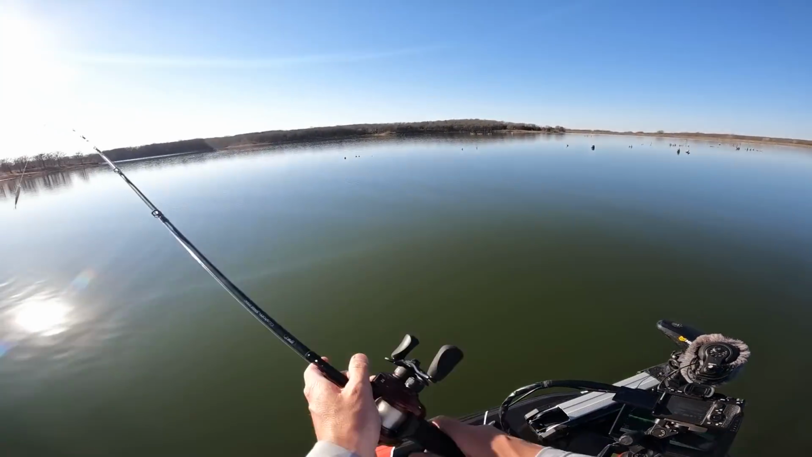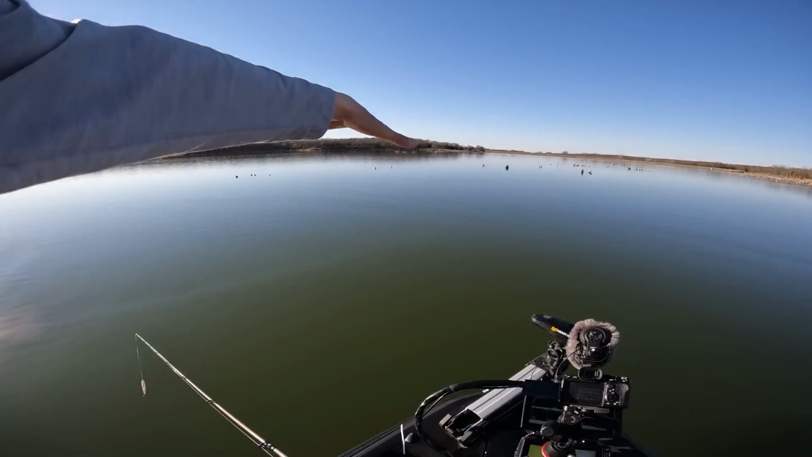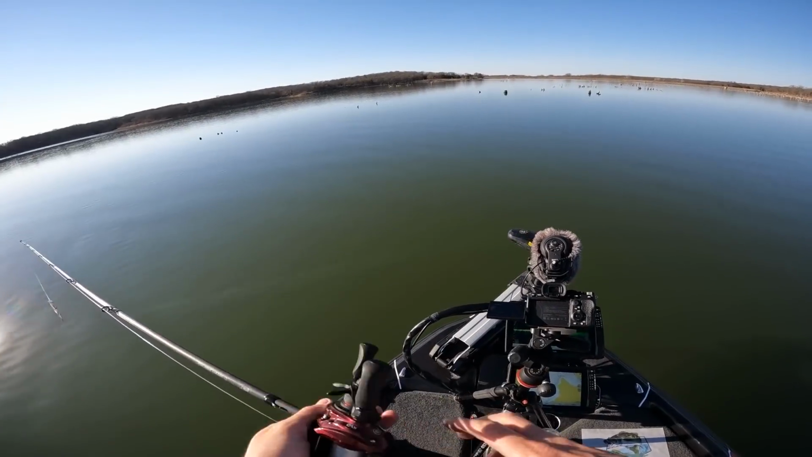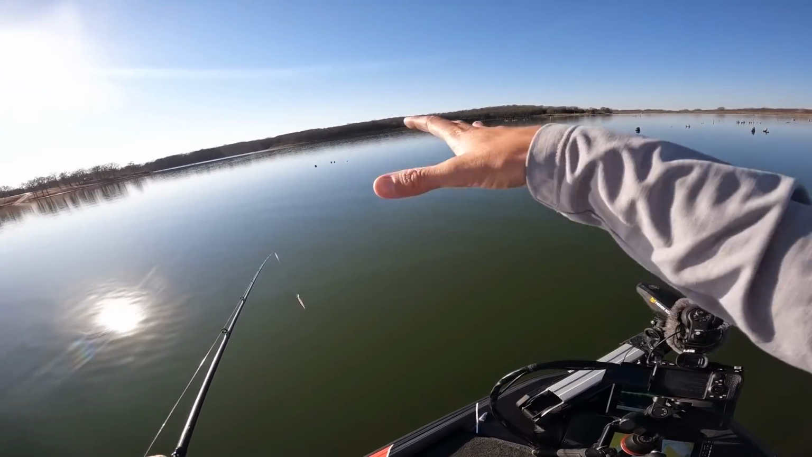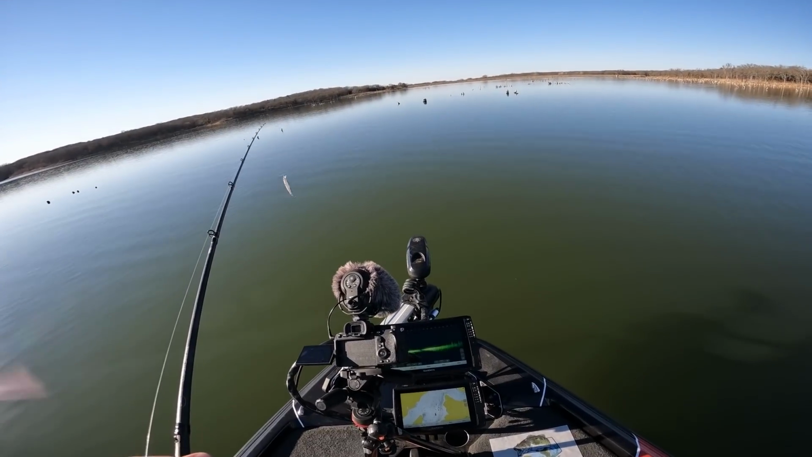Now, as you can tell from my chest mount here, let me turn that up. There's some sticks right over here that are just above the water, and some that are a foot above the water, and some closer to the bank that are 2 to 3 to 5 feet above the water. So I'm basically just looking at the ones, at least in my experience, that are just above the water, and usually not the super thick trees, but kind of like the thinner trees. That's what I usually look for.